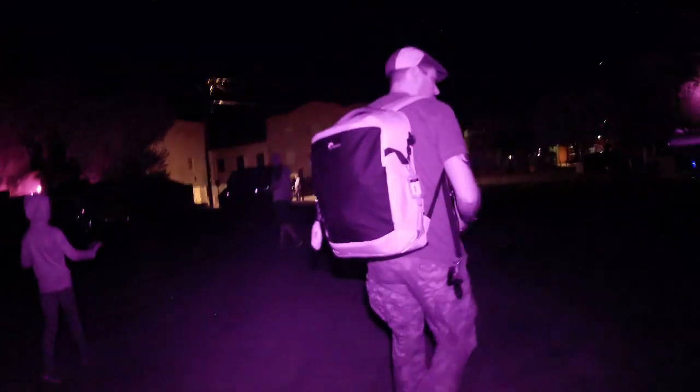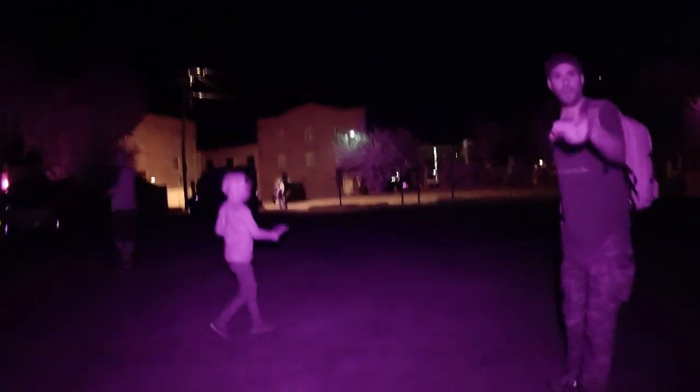Oh, we only have one set of lights on. Let's turn them both on. Yep. Okay. Unless you did that. I did, to save batteries. Oh, I'll leave both on. That's what the battery pack is attached for. Okay.